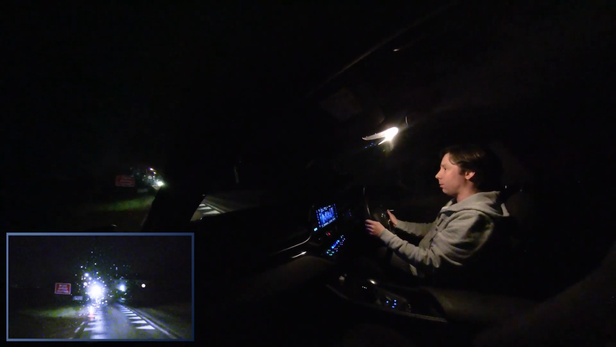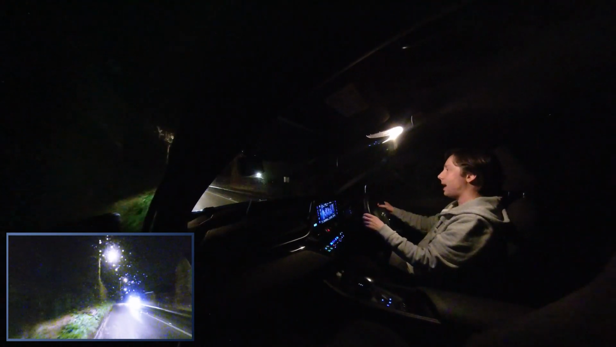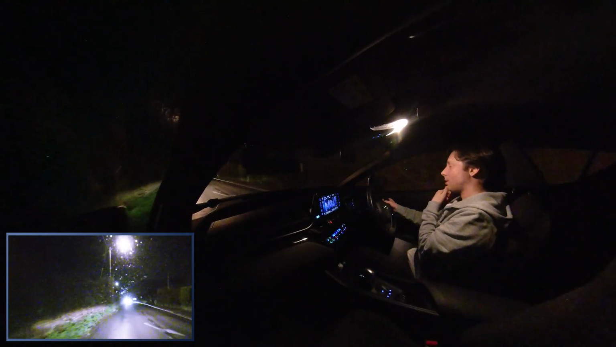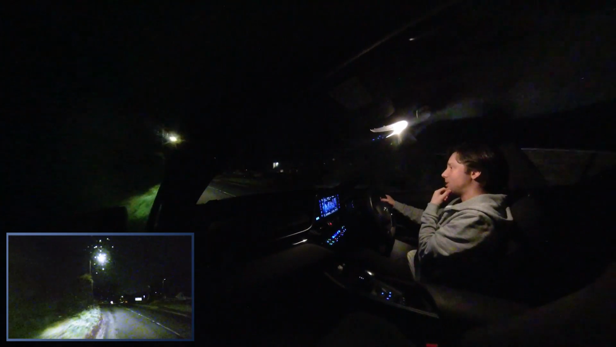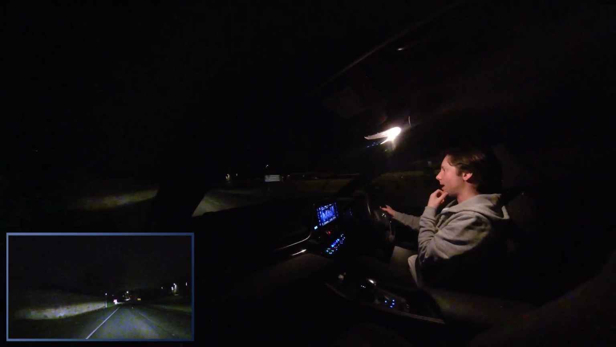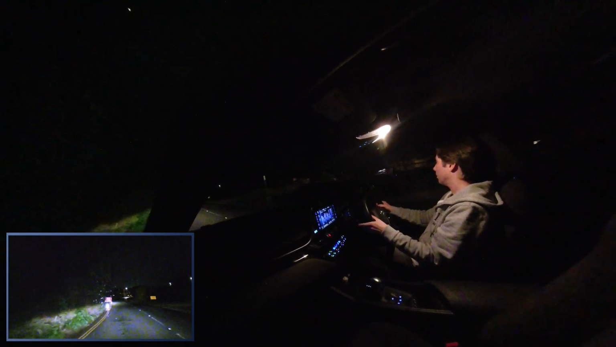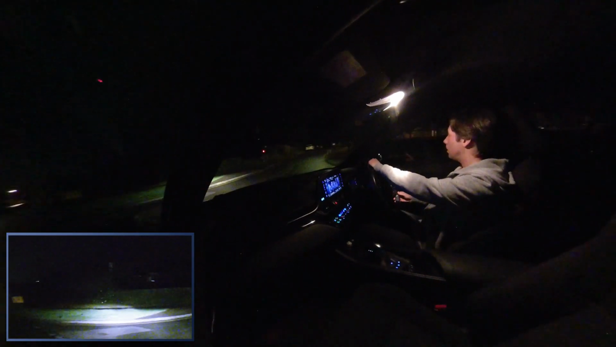Wait, what? Road closed ahead. How many roads are closed? What the heck? So, okay, we can't go through Marazion because the road is closed. Are you actually kidding me? Genuinely, all of these roads are closed. Road closed ahead. Alrighty. Looks like we're going to be turning around.